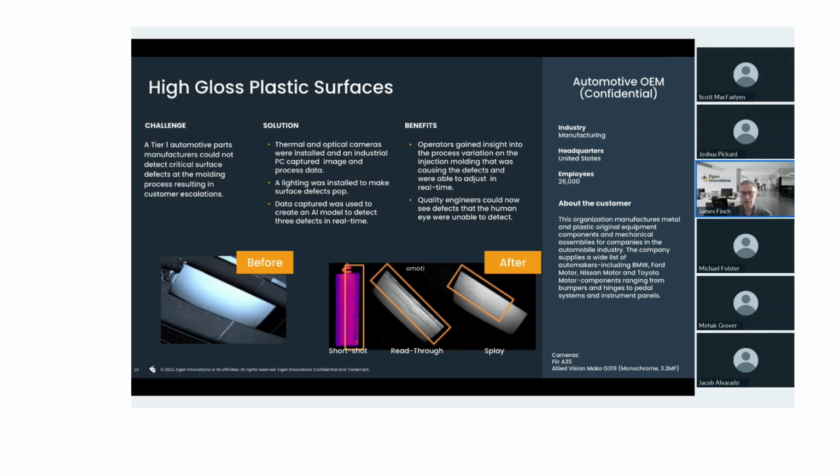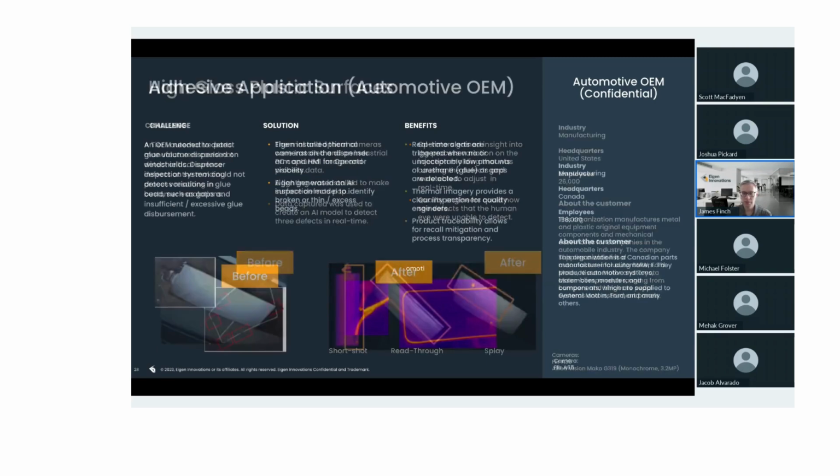And as we work through the model training that Josh was describing earlier, there's ways that we can really help refine the thresholding around kind of part clusters that enable you to reject what you want to reject without necessarily impacting the throughput in production, which is obviously paramount. So really interesting solution for the plastic space that's two-part, both thermal and optical.